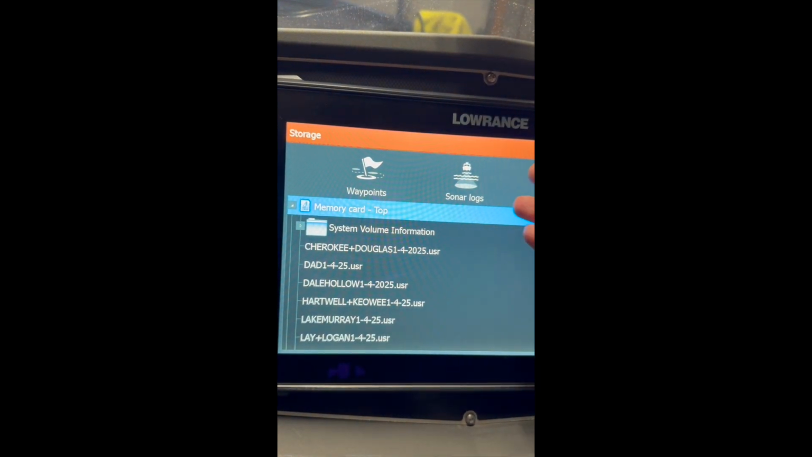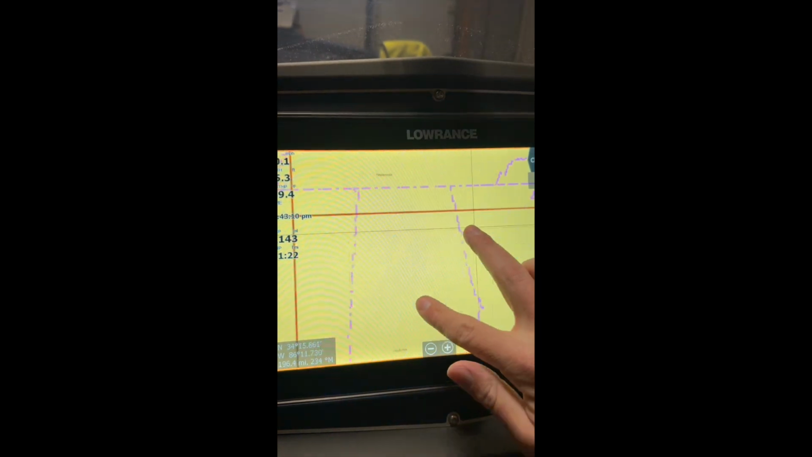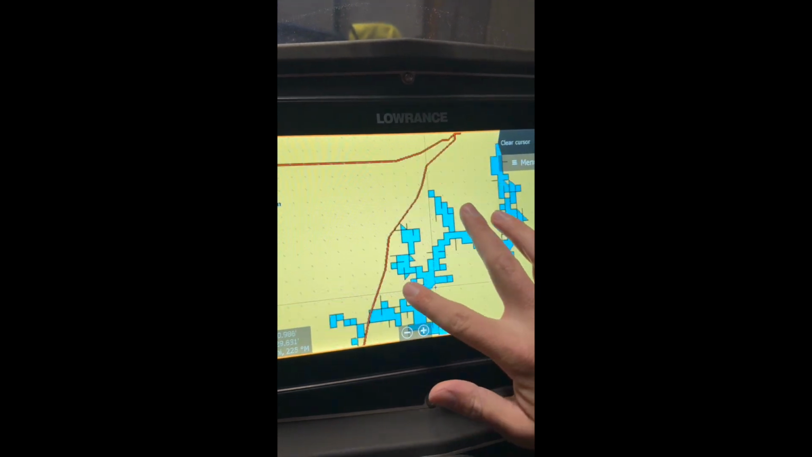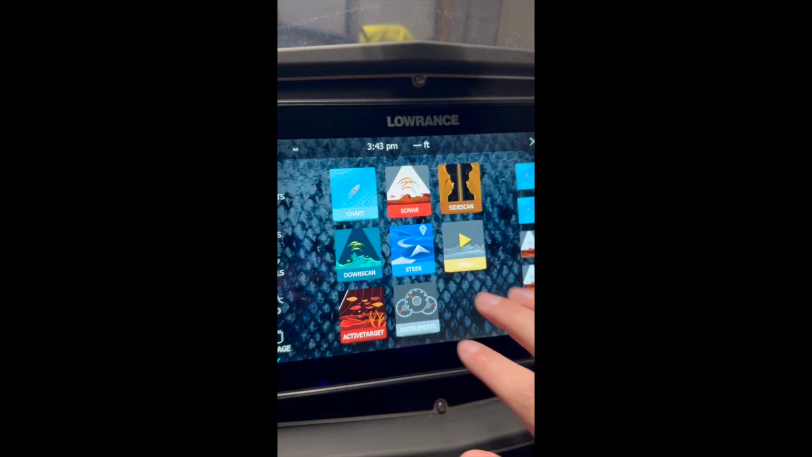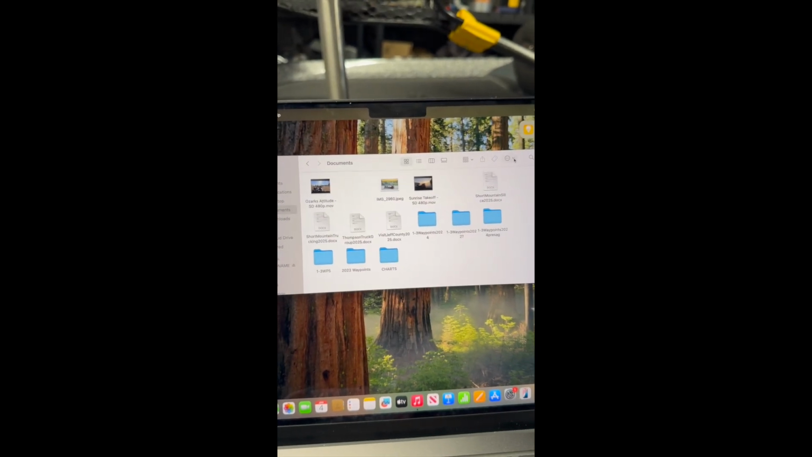I would do the same thing, clear the unit, and that way you've got a unit that has nothing on it, and you can see just how fast and responsive this thing is. Great. There's no delay in anything that you do. I don't have a map card in it right now, but it'll do great cycling between screens and stuff like that.